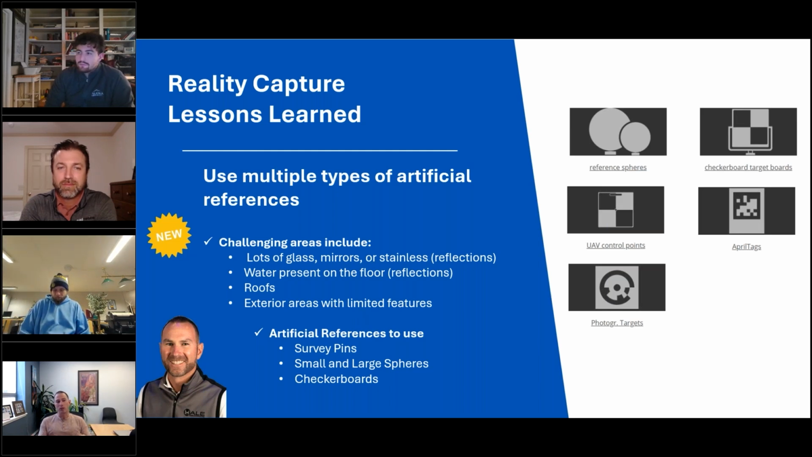Another interesting one is water. So if it's a scan outside and you've got rain the previous day, now all of a sudden you have a lot of puddles to deal with, and that can throw off things as well. So even in areas where you think it's going to be really easy and reliable, it helps to have that plan B, or these artificial references to help pull together scan data.